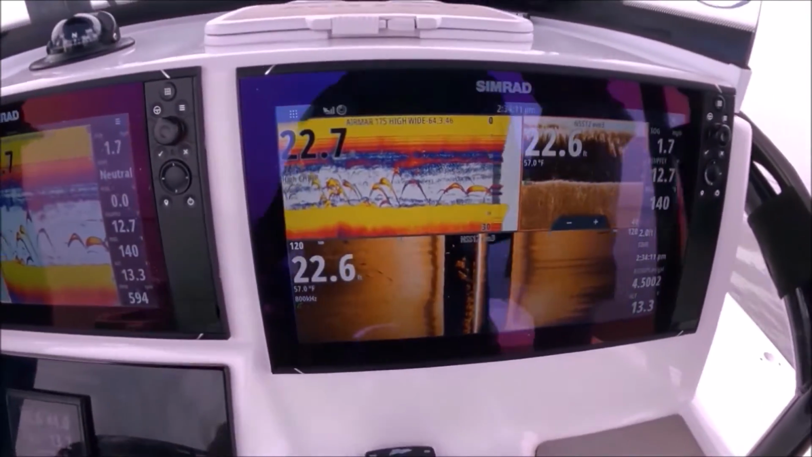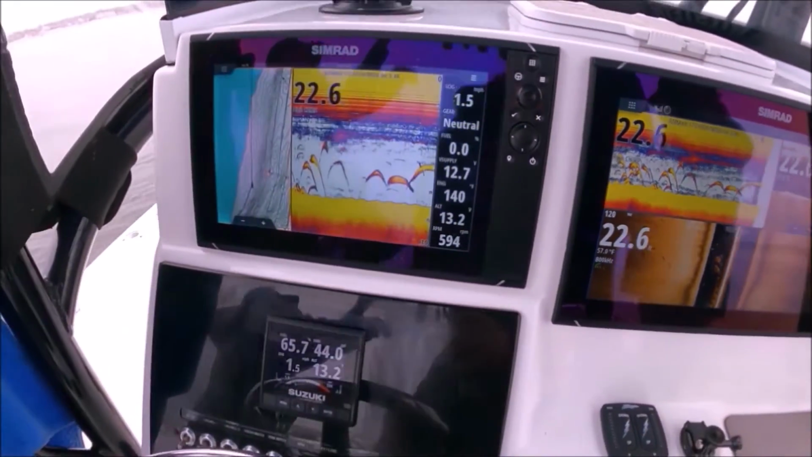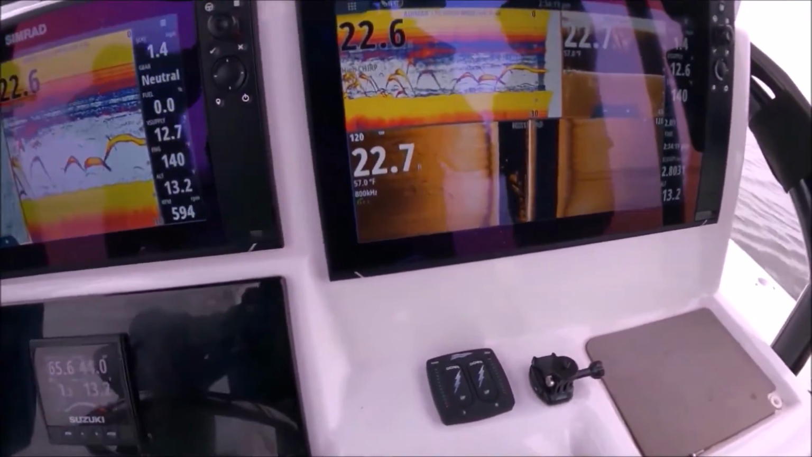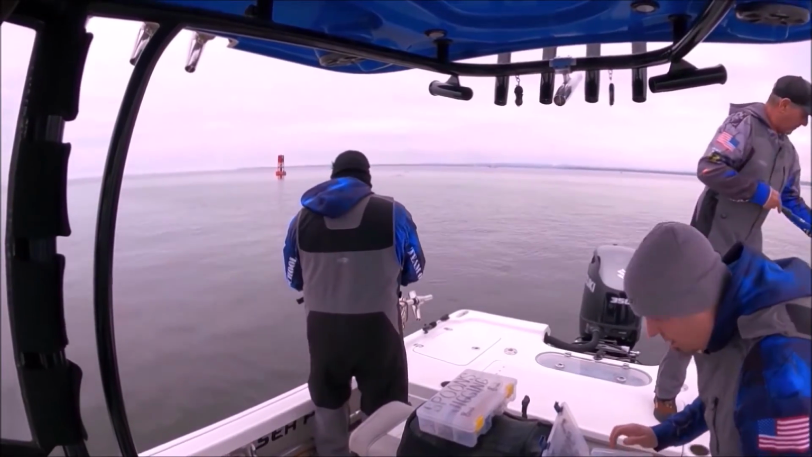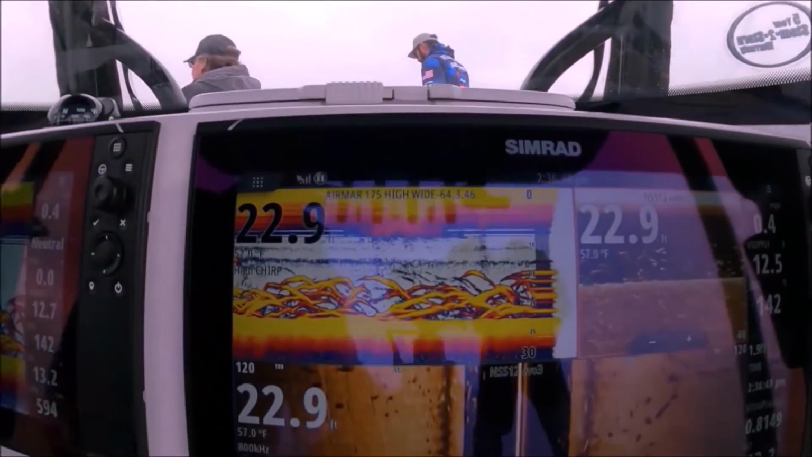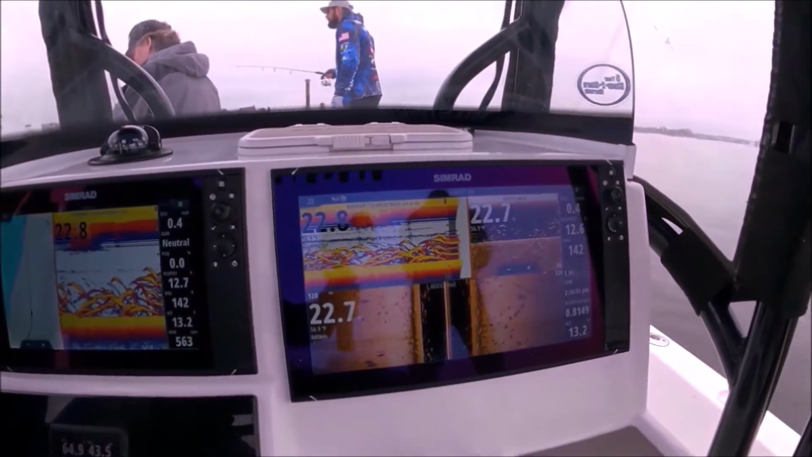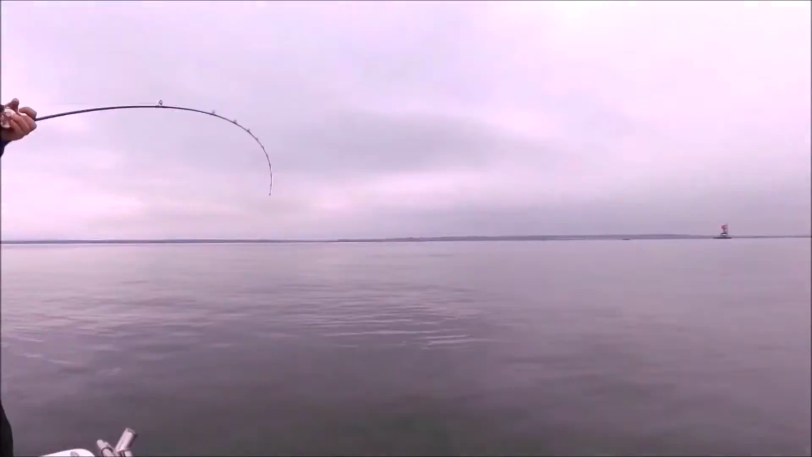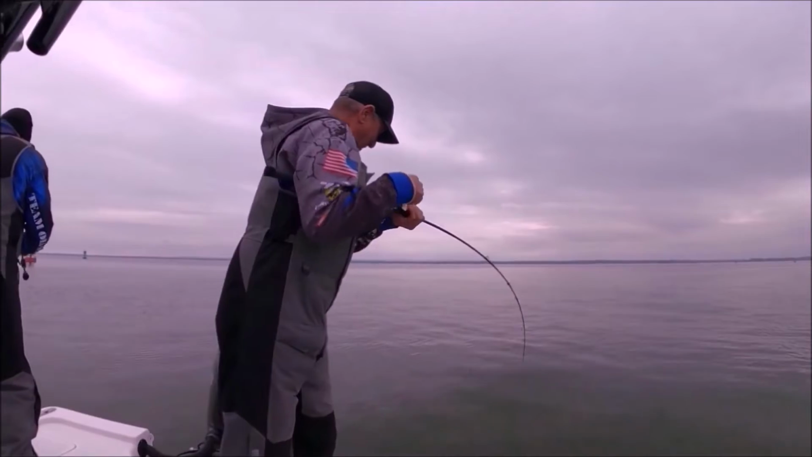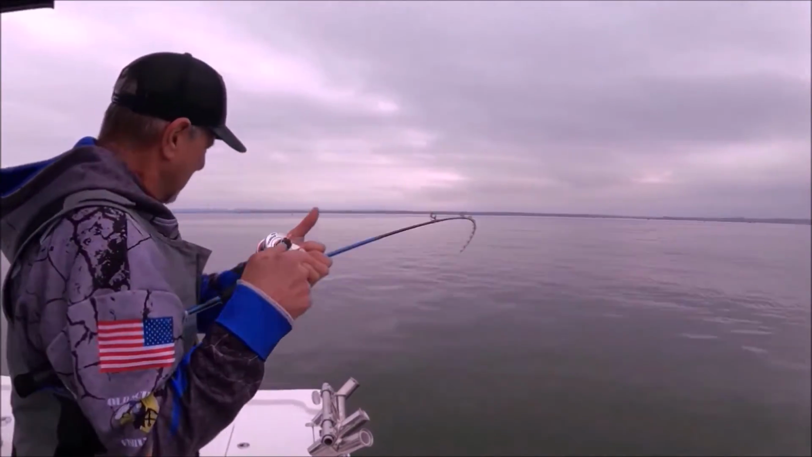Let's try to get at least one spoon down so we can keep them hanging around by us. Look at the screen, guys. Look at that screen. Tell me you want in here. Wow, that is full. Somebody catch a fish. Oh yeah. I think I'm stuck. Yeah, you're stuck. This fish is going everywhere.